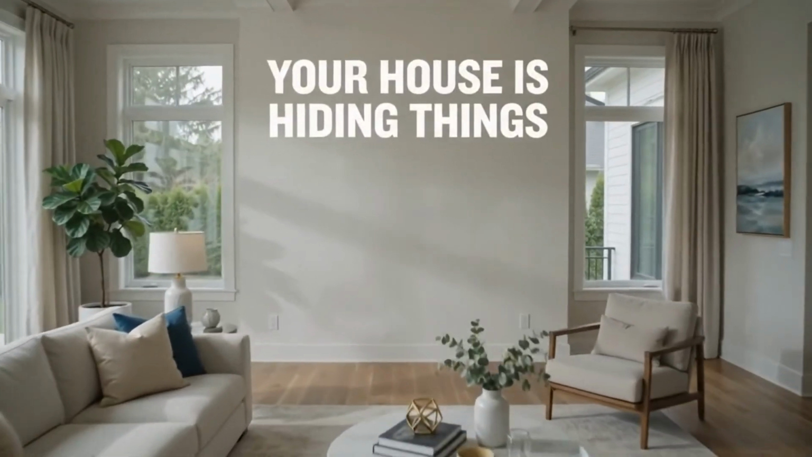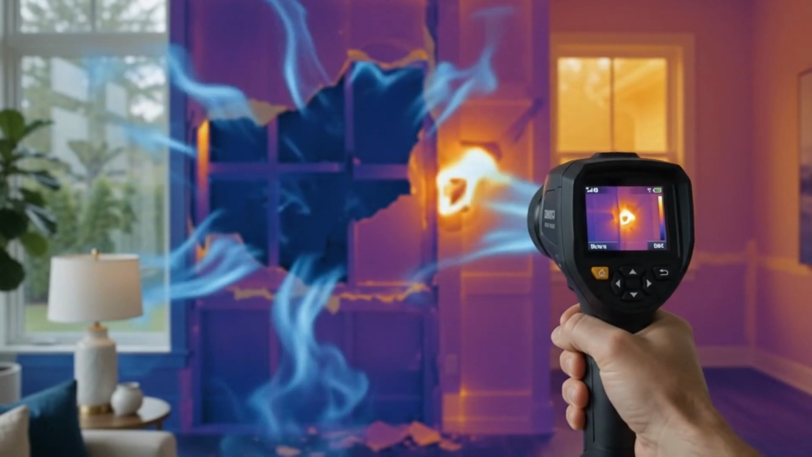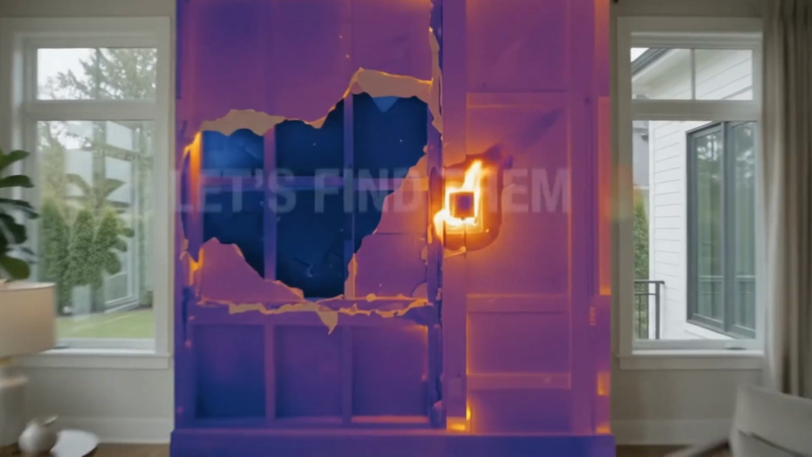Your house may be hiding problems you can't even see. But this little camera can reveal clues in seconds. Here are 7 things you should check.